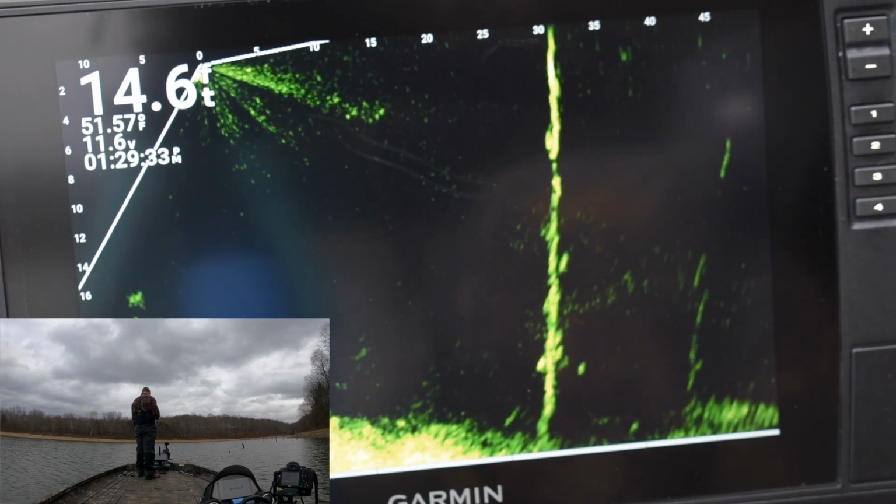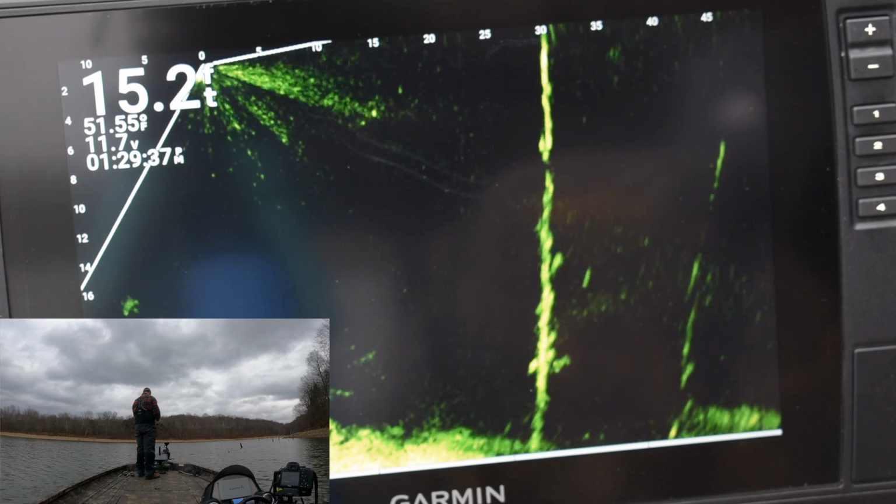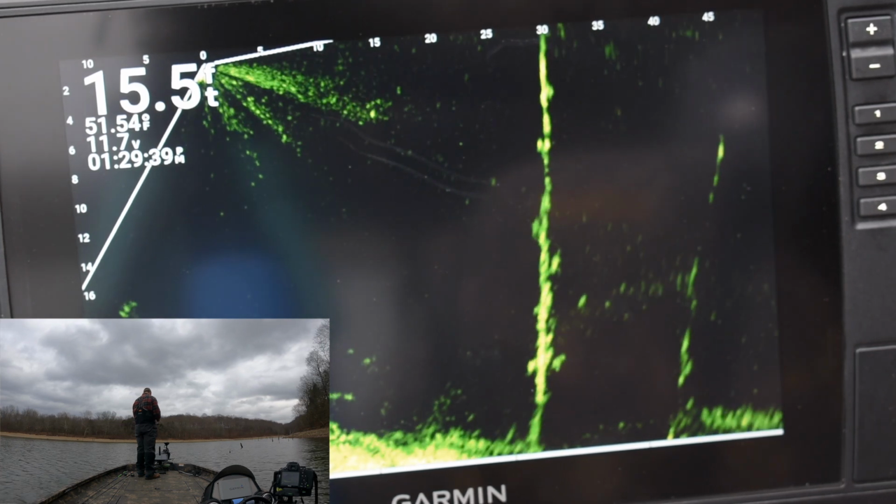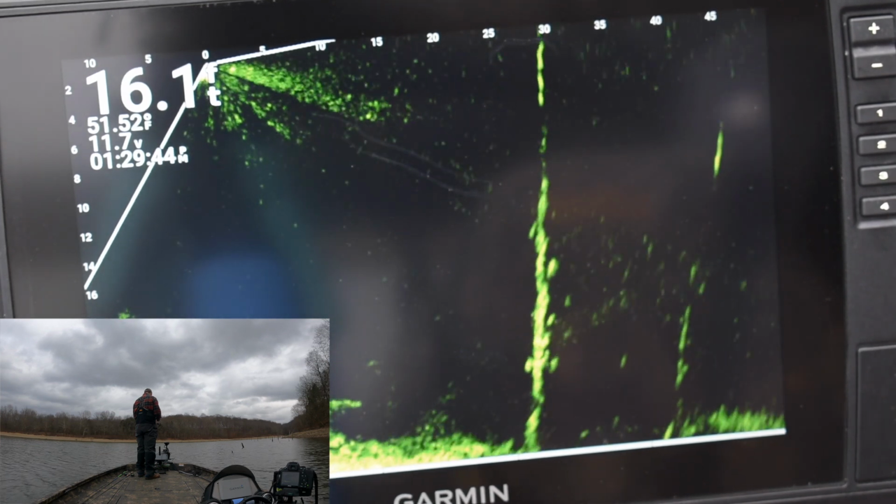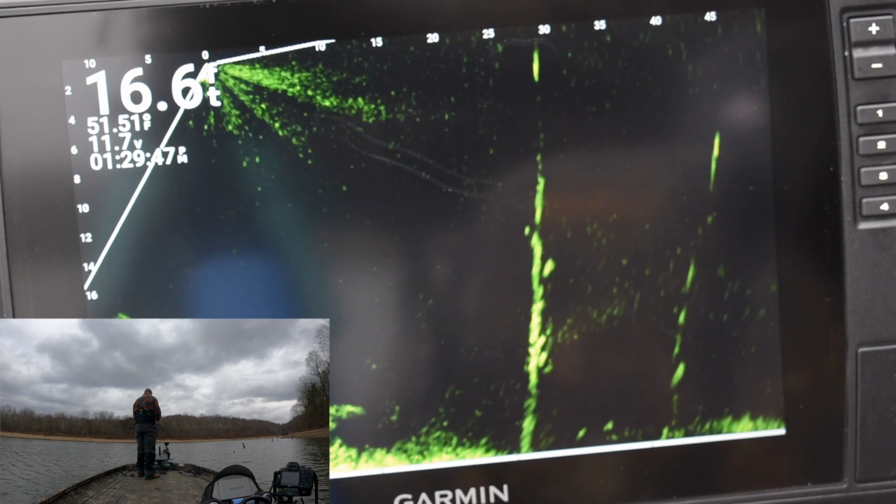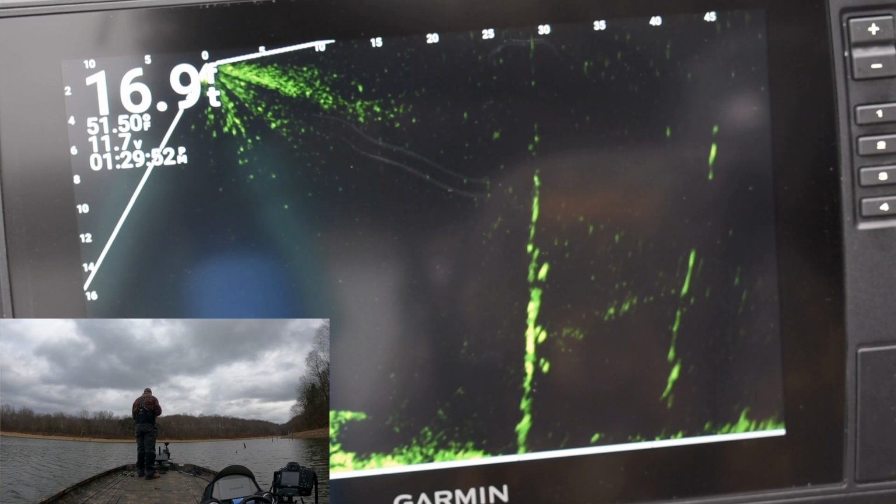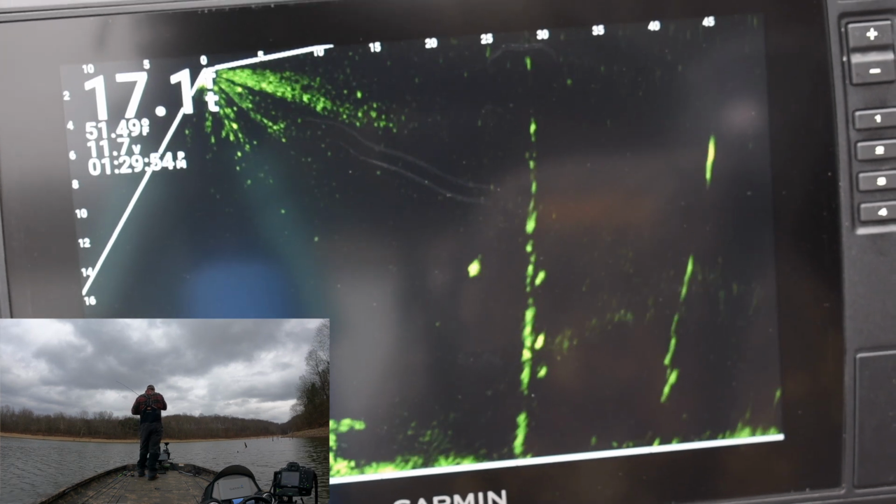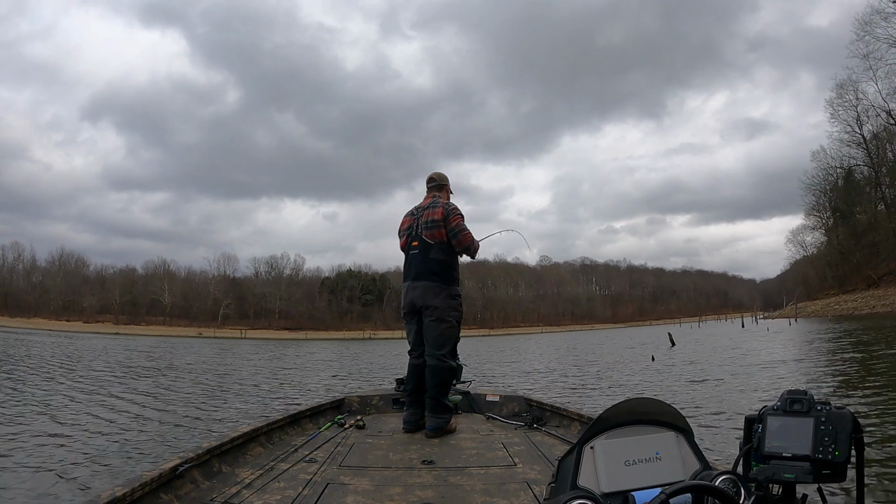You can see the water has actually warmed up to 51. The reason I was showing 50 earlier, just a few minutes before, is I guess the trolling motor was up out of the water, or it may have been cooler air temperatures. I got my LiveScope knocked out to 50 feet, which gives me a little more area where I can scan.